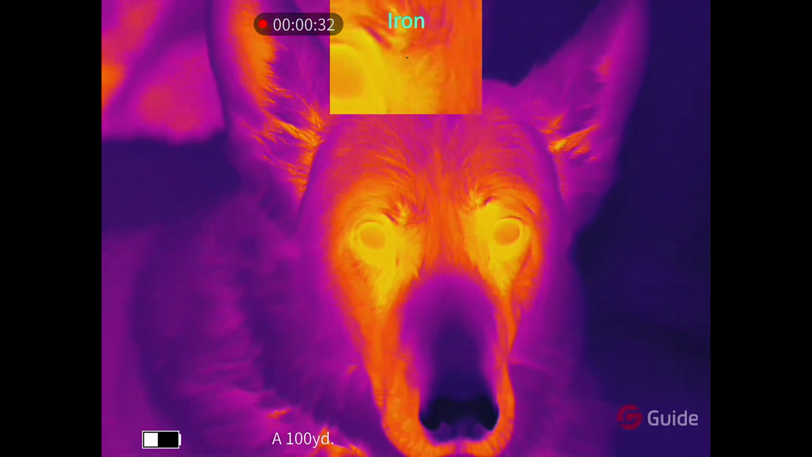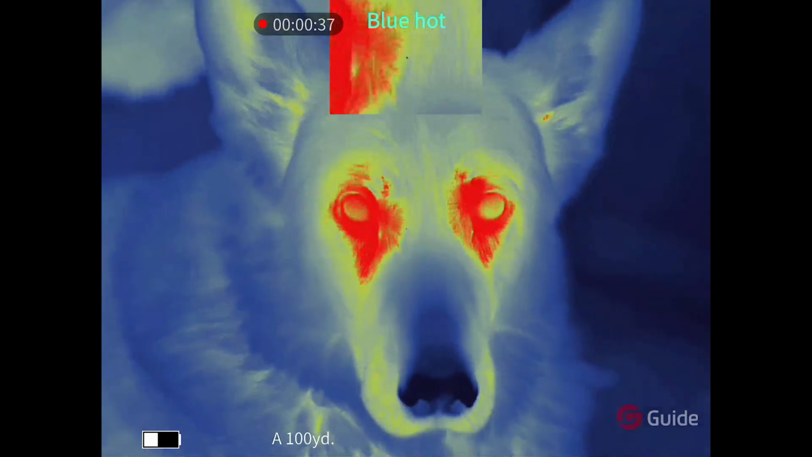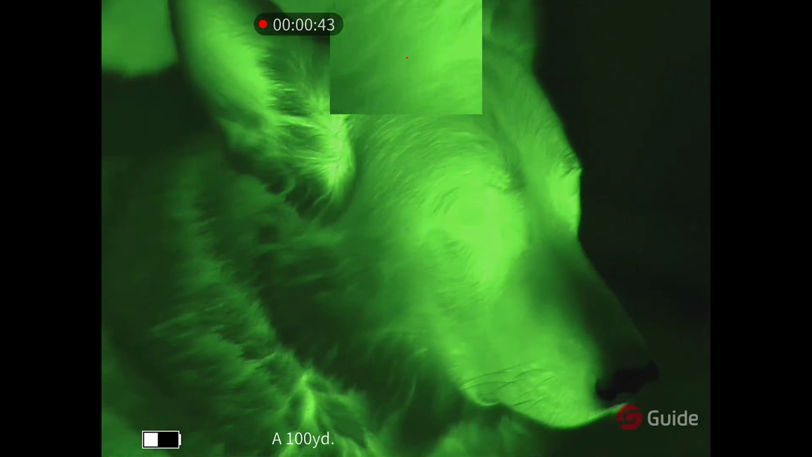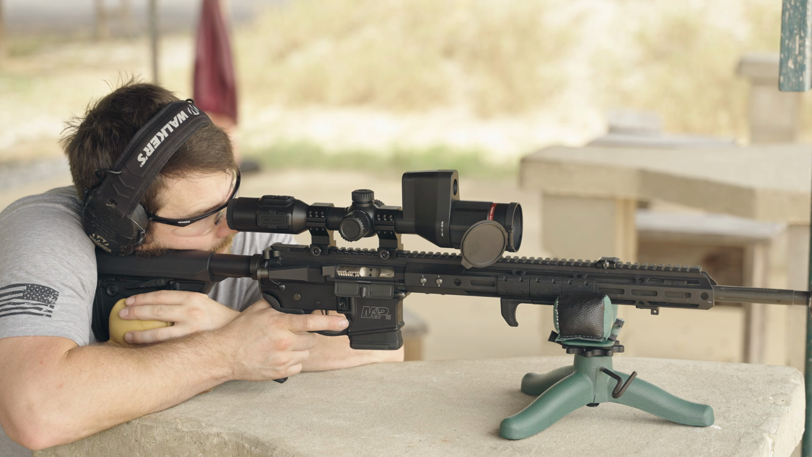Well, maybe I'm assuming things here, but I personally had not heard of Guide Sensmart prior to them sending me an email to see if I'd be willing to test out one of their scopes. So I looked into Guide Sensmart. It seems like they have a track record for thermal technology in general, and now they're branching into some hunting and potentially law enforcement and similar applications, right?